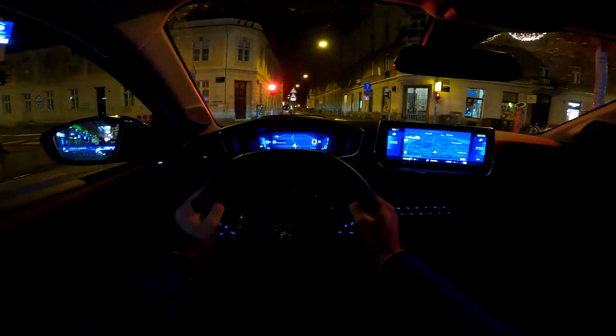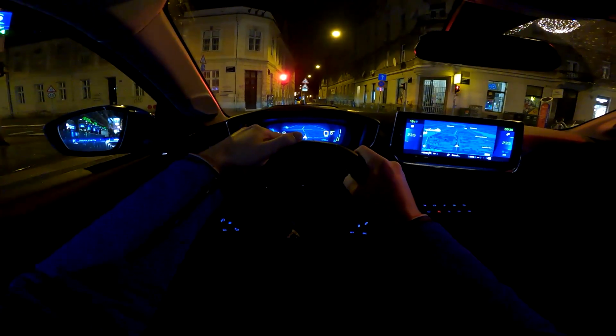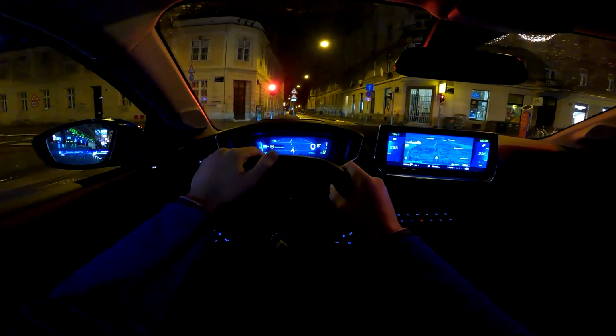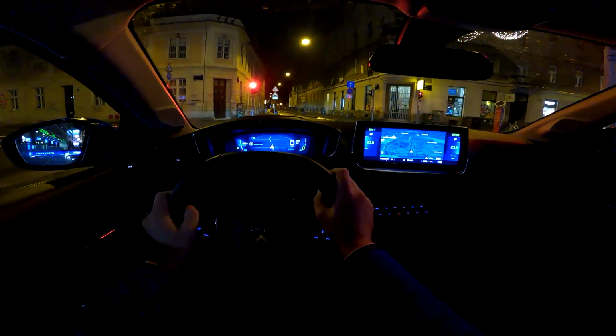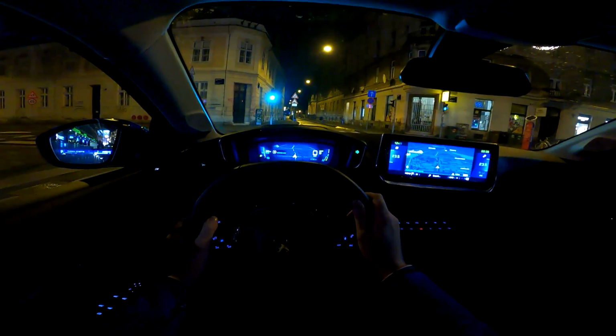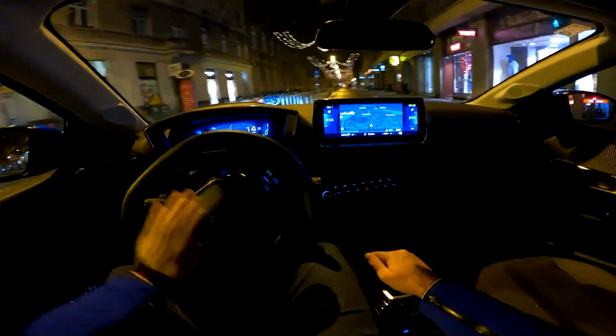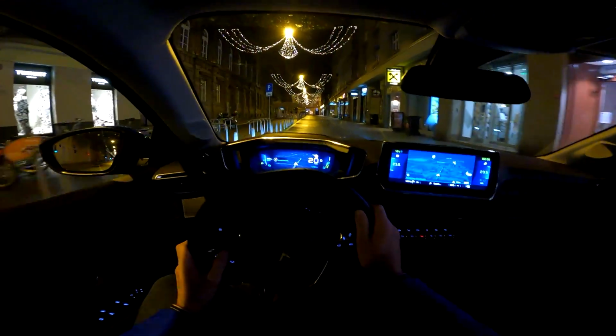And then this is your layout. It is a very nice one. So the 3D navigation is here, so that is part of the optional extra 10-inch big screen here with the 3D navigation. And then you can also have different views in front of the driver. So let me change those views for you.